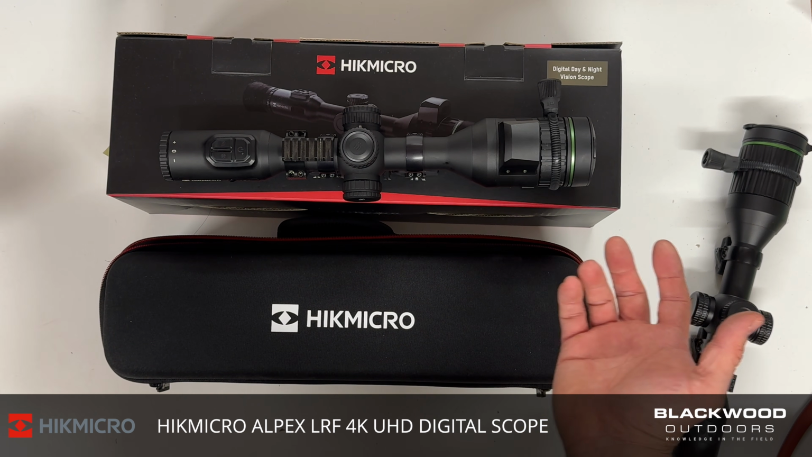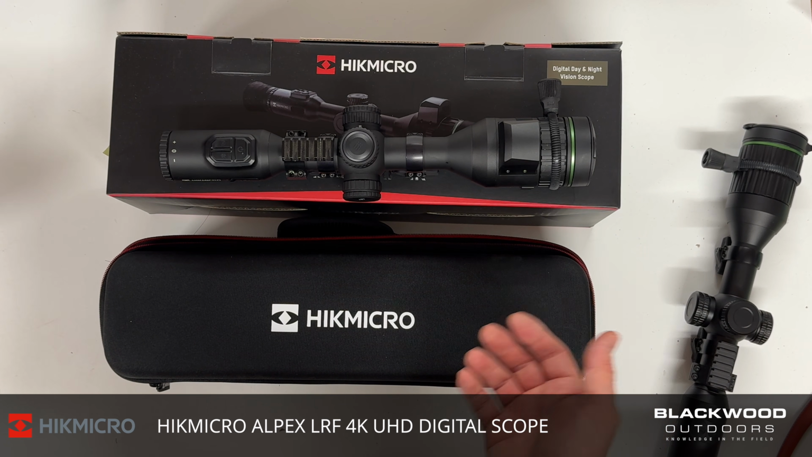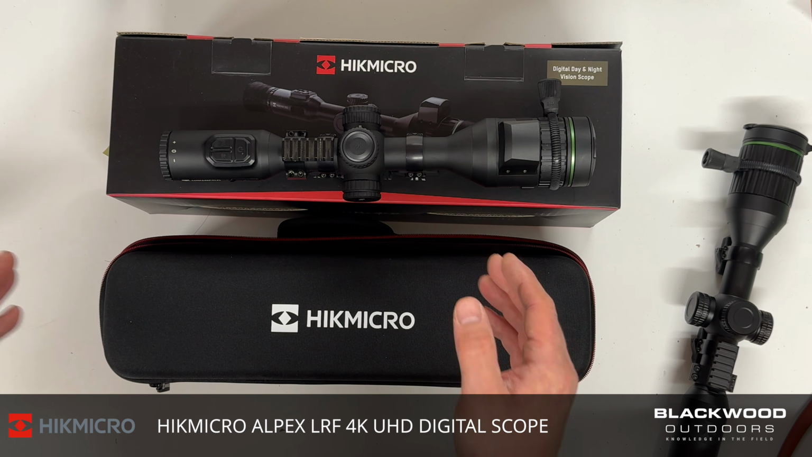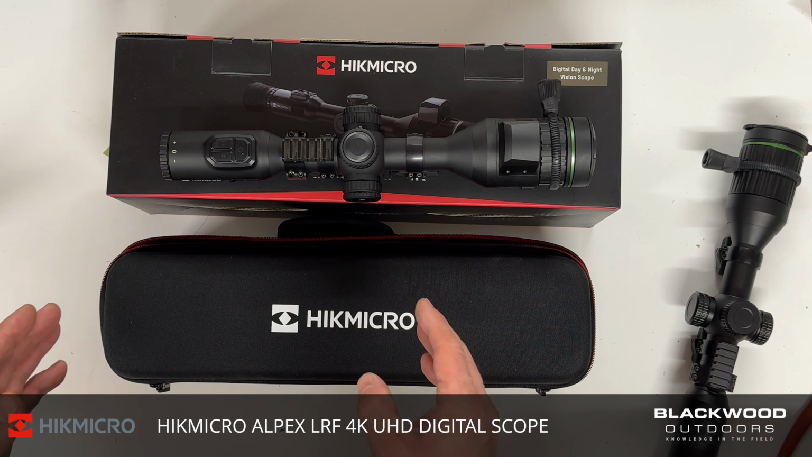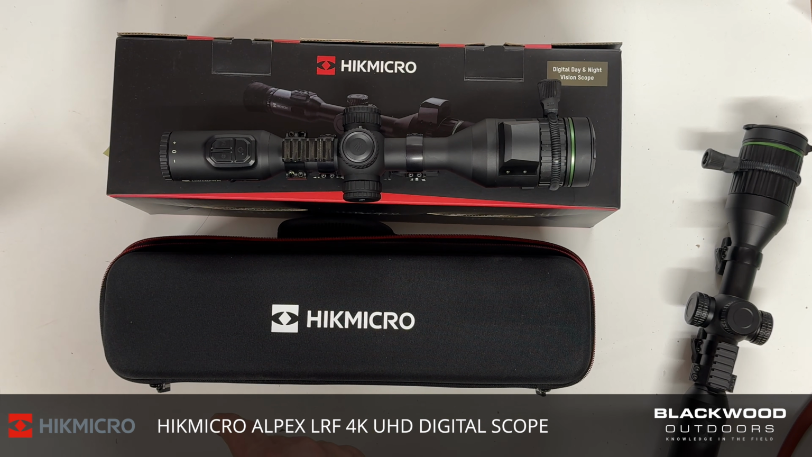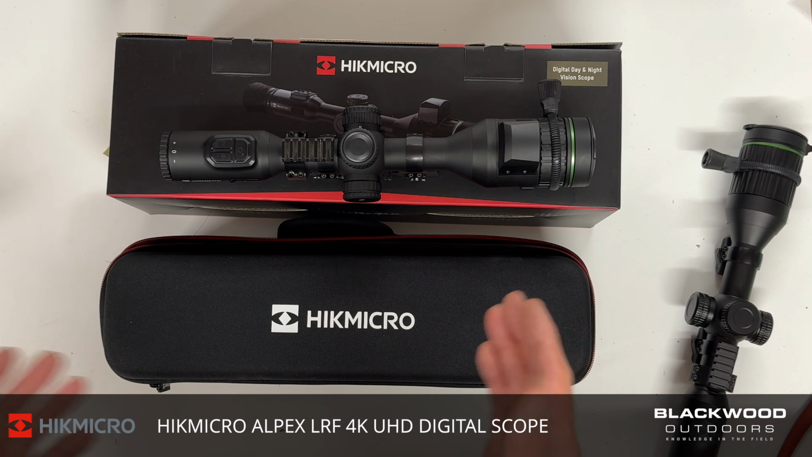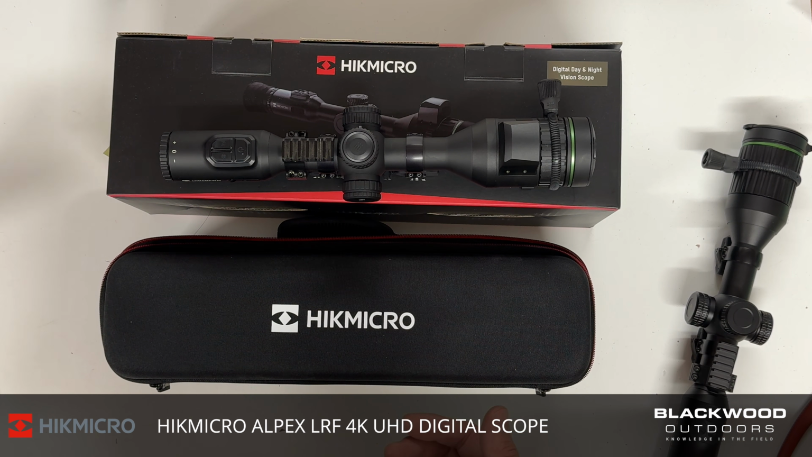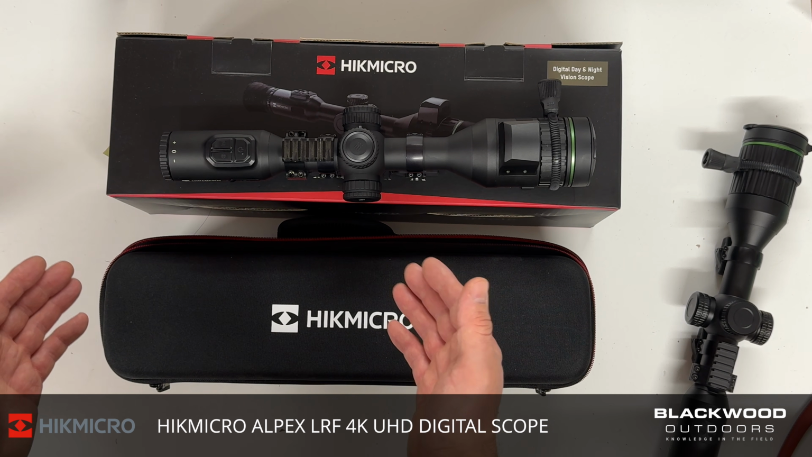So some points I will pick up on: there's a lot of different things on the market at the minute. There's a lot of competition. Everything's got its strong points. The good thing about the Alpex, what I like, is you've got a 3.5 times base magnification. It's rated for centre fire, high caliber rifles, air guns, rimfires, and it will cover every base.